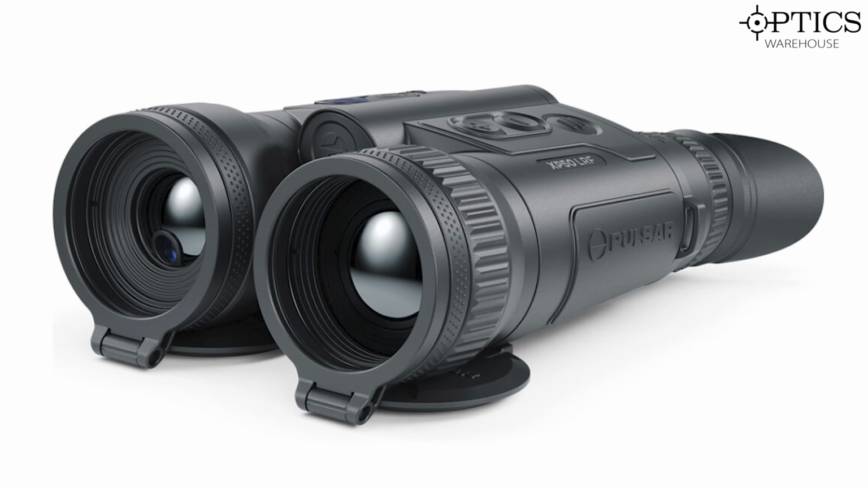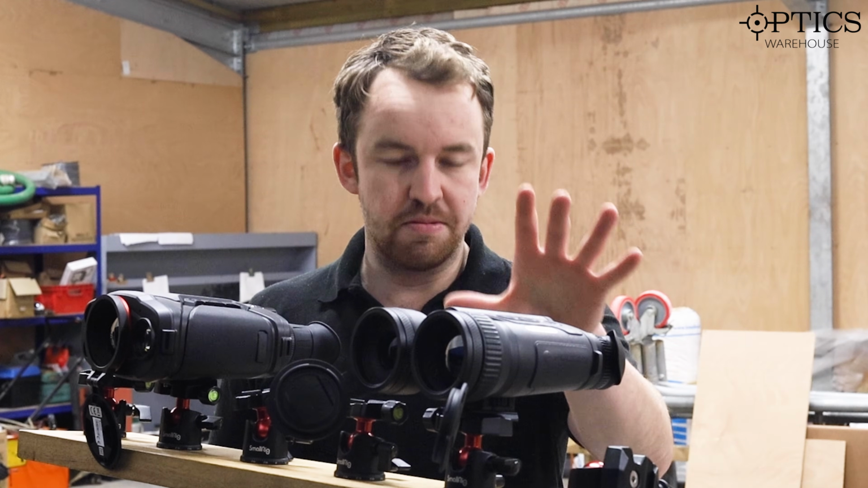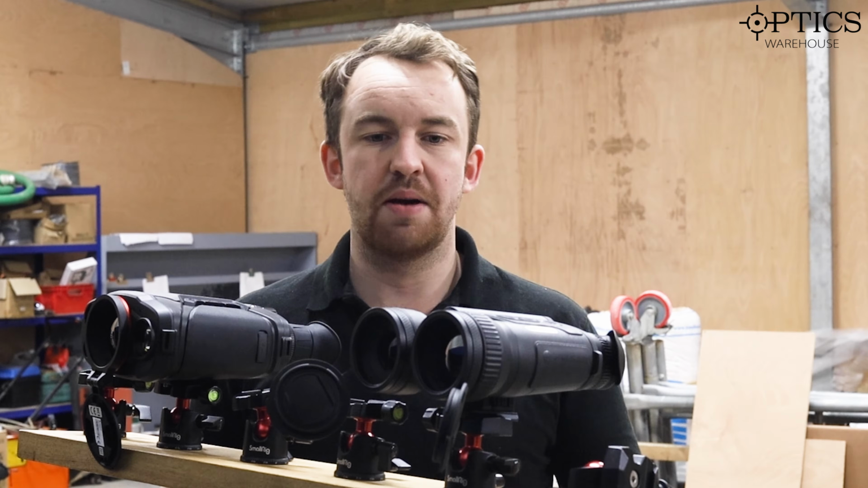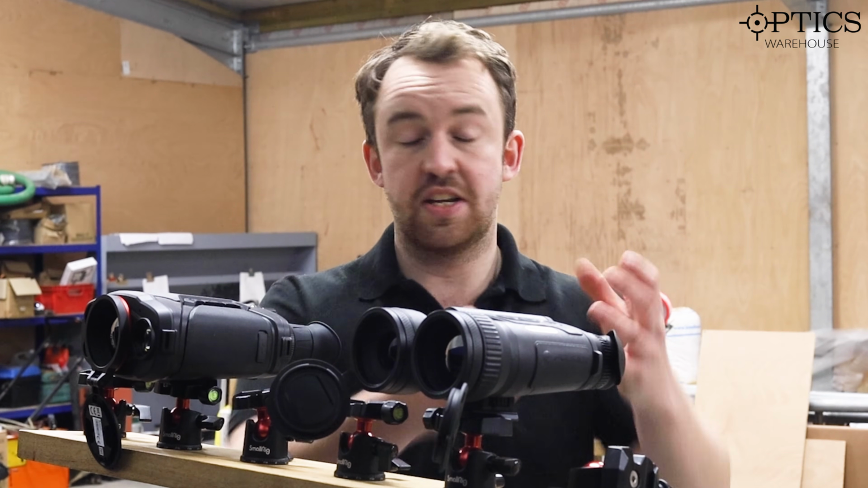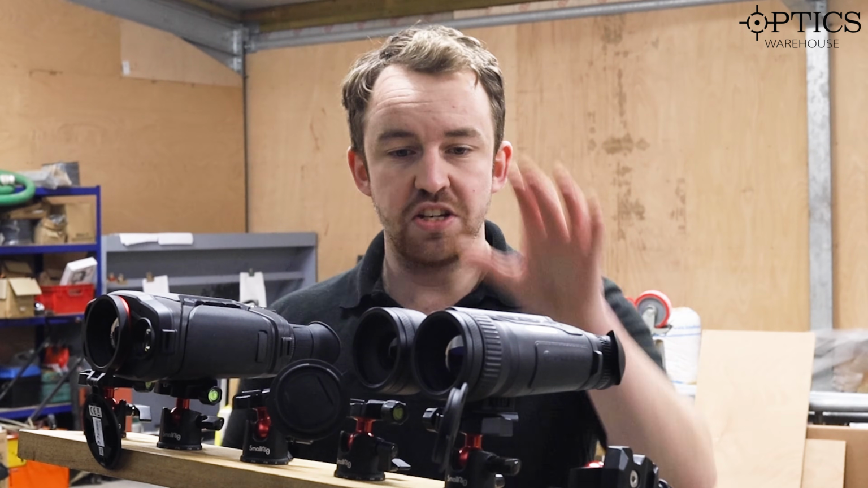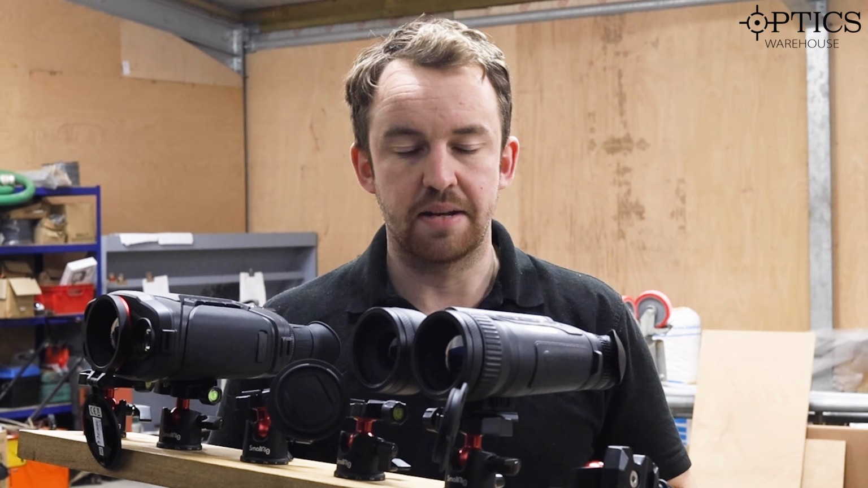Start with the Mergers. Pulsar, fantastic brand. Everyone knows them. Brilliant bits of kit. They've always been very good at it. With these Mergers, they've made that more binocular aesthetic and ergonomic possible. Having taken these out in the field, with the size of them and the usability of the buttons, they make a fantastic piece of kit indeed. And as you look through the image, you will see just how good they are.